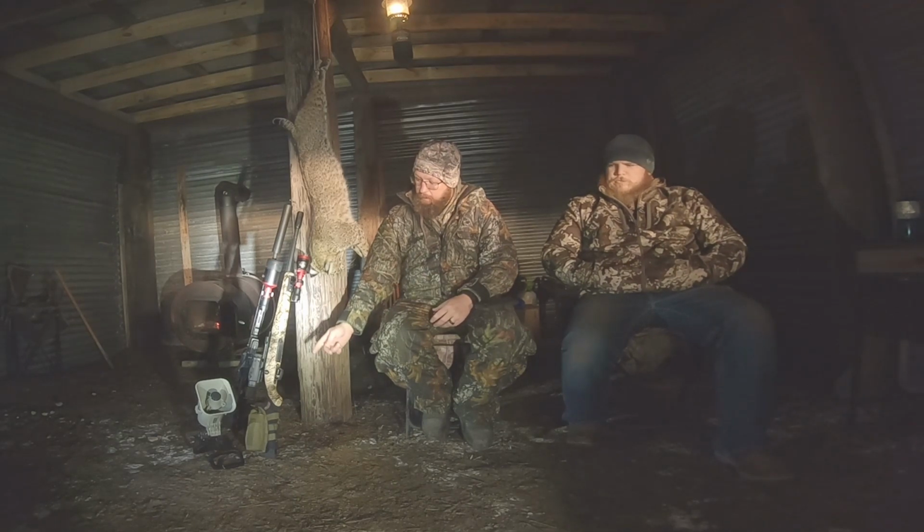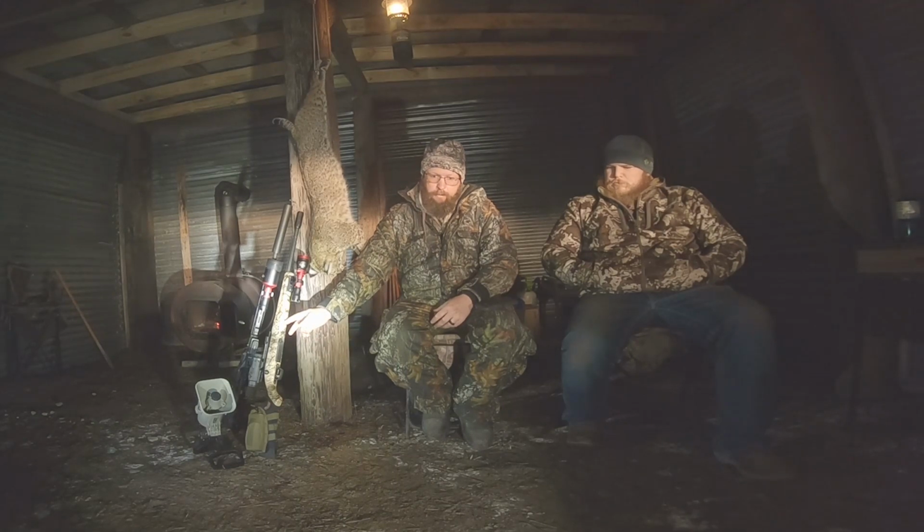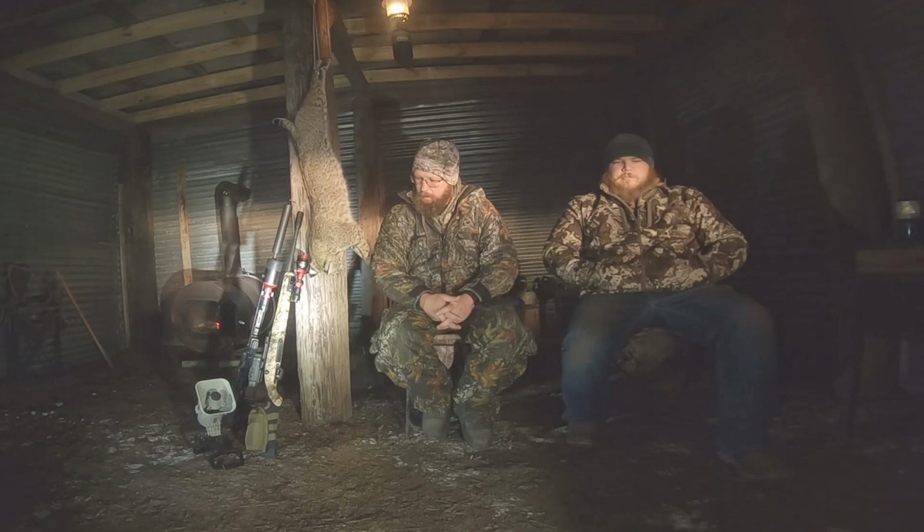And I bought the new Sightmark Mini. I bought a 22-250 Savage Model 110 and put the Sightmark Mini on it. I actually found it at the local Academy, and I've been telling Justin, man, I want to get a video of this thing, because there's not a lot of information or videos on YouTube about it.